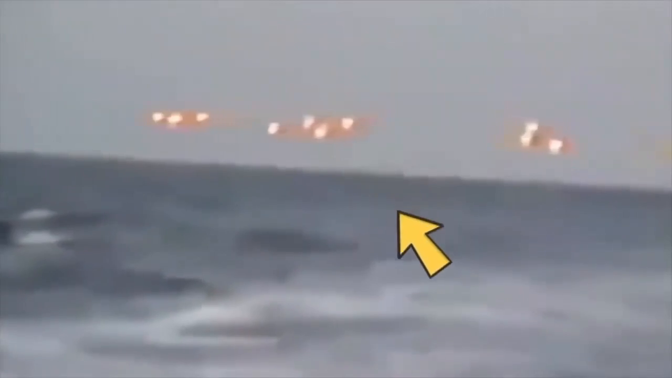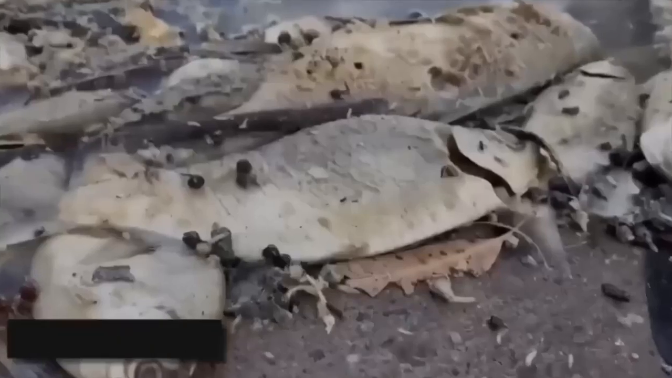Strange lights. This video was recorded by some fishermen out on the Pacific Ocean, and it shows these really strange lights in the sky. They might be a group of lights or something, and they seem to be moving in unusual ways. Some people who had watched the video were convinced that these lights were actually UFOs, but no one had been able to provide a logical explanation for what they might actually be. It's totally a mystery till today.